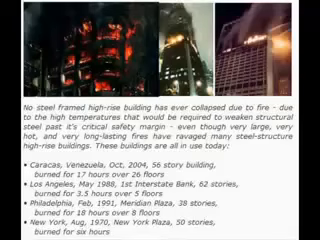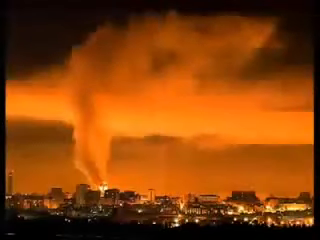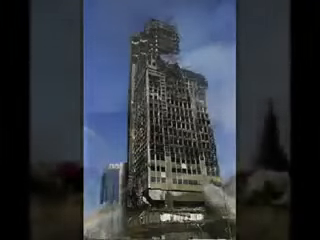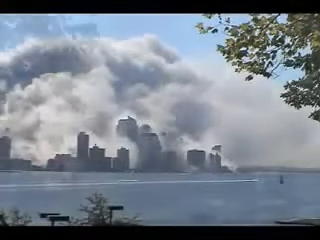Even if fire could bring down a steel building, which it never has before or since 9/11, we can scientifically prove that the fires in the World Trade Center were not hot enough to cause such a catastrophic, spontaneous, and symmetrical failure. Let's look at the Windsor Tower in Madrid, Spain, which burned for 20 consecutive hours. Which building has hotter fires? Which do you think is more likely to collapse? Well, guess what? The Windsor Tower didn't collapse. Here it is still standing the next day after the fires were put out. That building burned for 20 consecutive hours. The South Tower burned for less than 1 hour before it completely disintegrated.